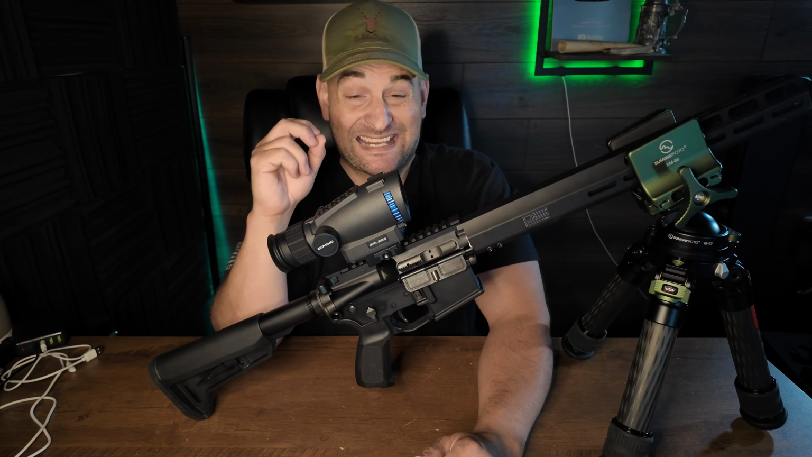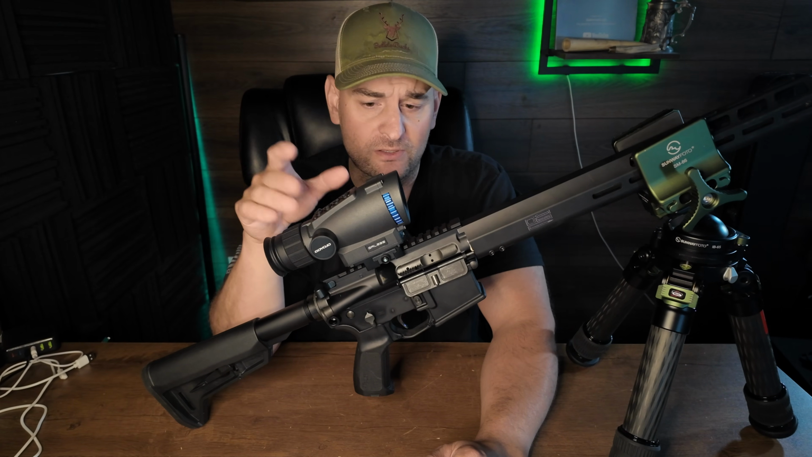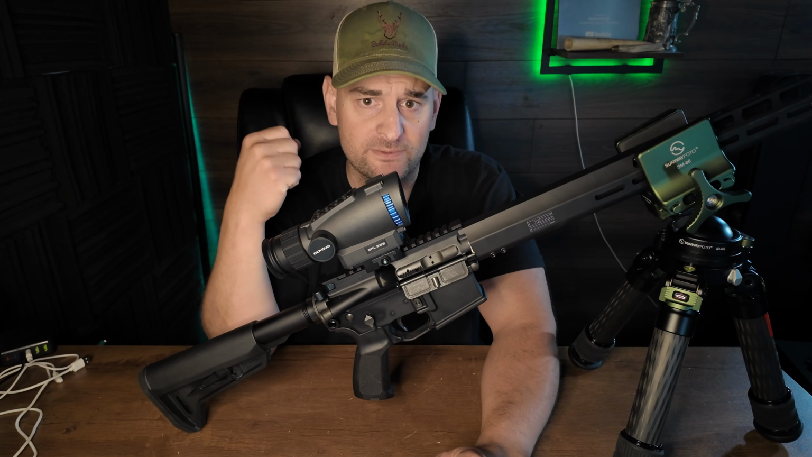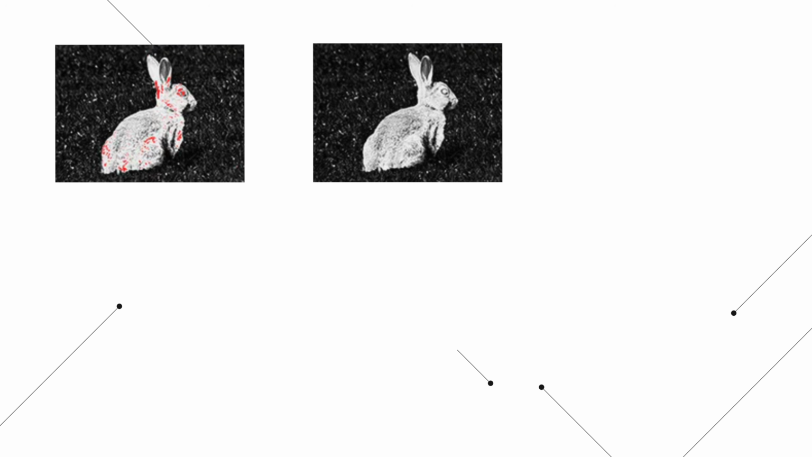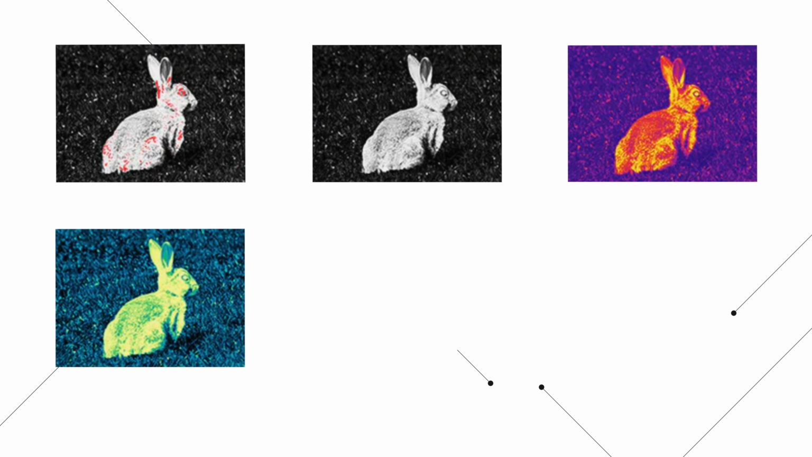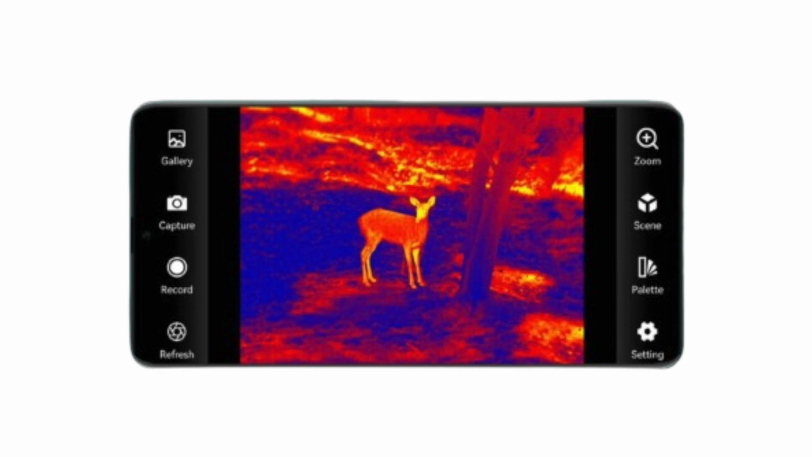The screen in here is a 1024 by 768 OLED full color screen. What I really like about the screen is that it's got a very nice contrast and bright, vivid colors. Also, it has a 6 to 8 hour battery life, so you get a lot of battery life out of this thermal. A lot of other thermals I have only get maybe 2 to 4 hours of usable battery life. The thermal comes in a whole bunch of different color palettes: red hot, white hot, iron red, green hot, fusion, and ice fire. Also, you can download the GOYOJO app and you can connect it, and this has Wi-Fi so somebody can remotely view what's going on in here and the pictures and videos.